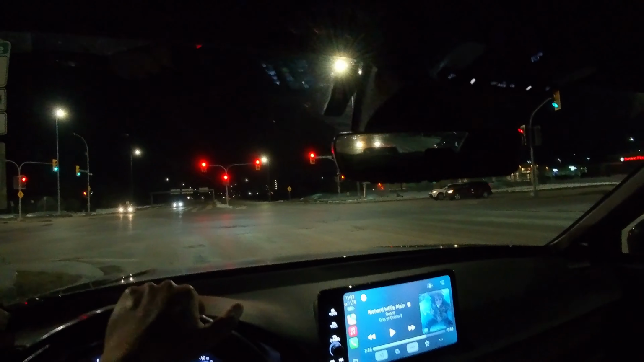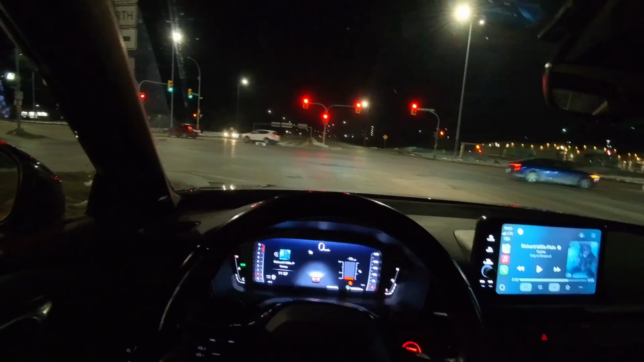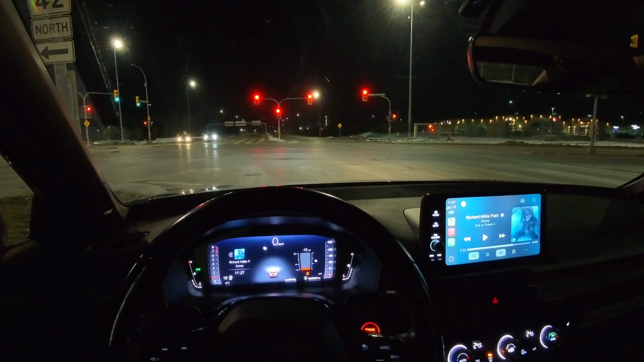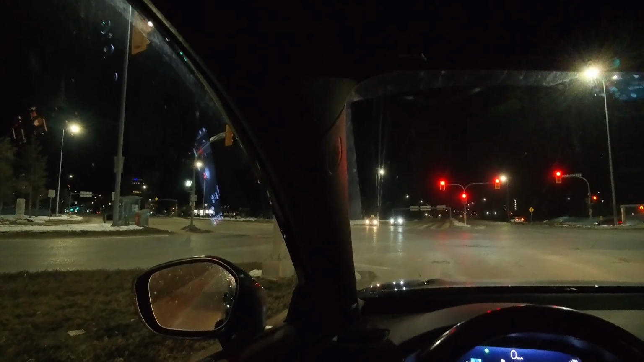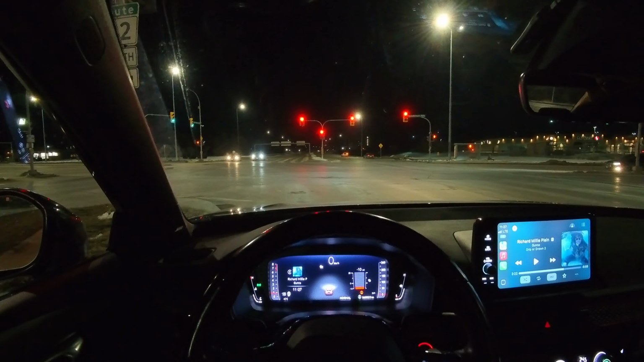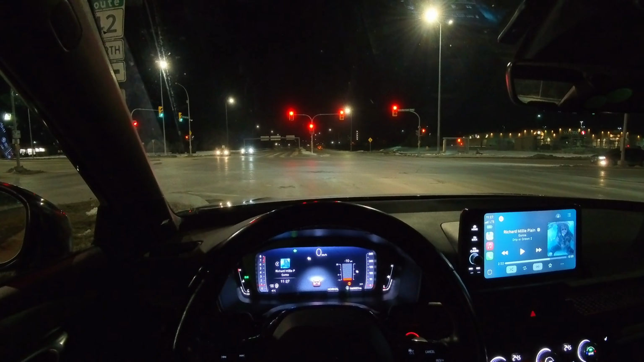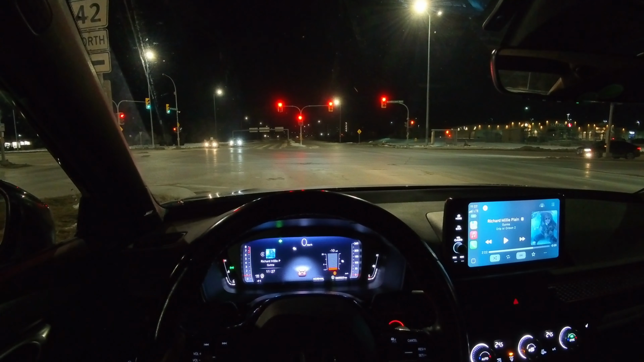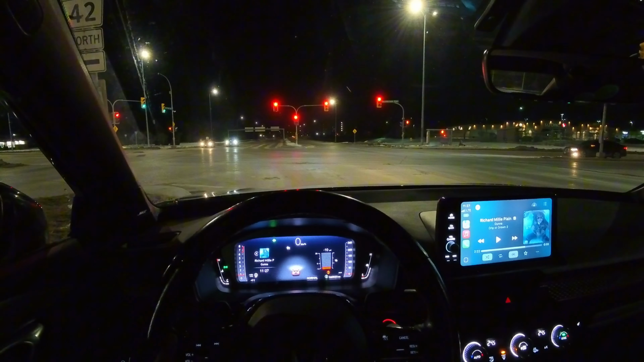The sound system isn't too bad either. Let's see, maybe let's play a little bit of music right here. So hold on, let's play a little bit of music, you feel me? Shit, what should I play, man? Play a little bit of Gunna for real. Just trying to find a song, man.